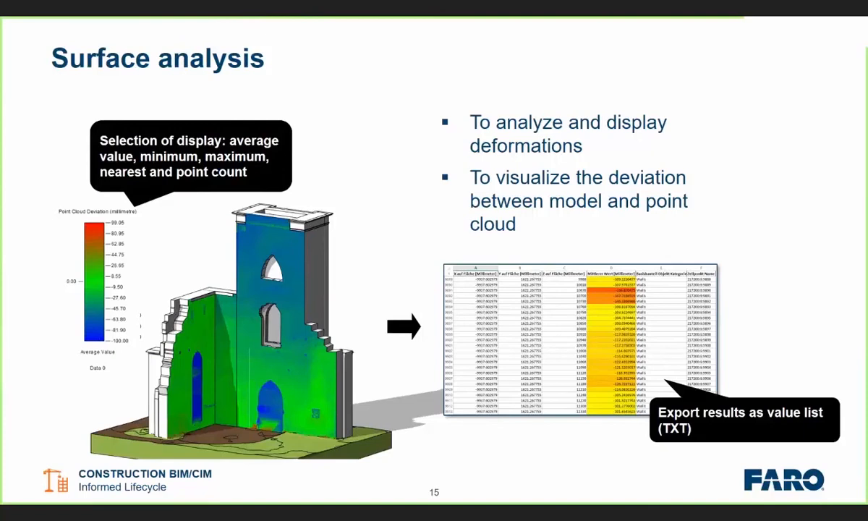So we can get some interesting results, and obviously you can see there we can export that as a text file if we want to, or we can put that onto sheet views to show us the results and provide that to a customer if we wanted to give them confidence about how well we've modeled that point cloud.